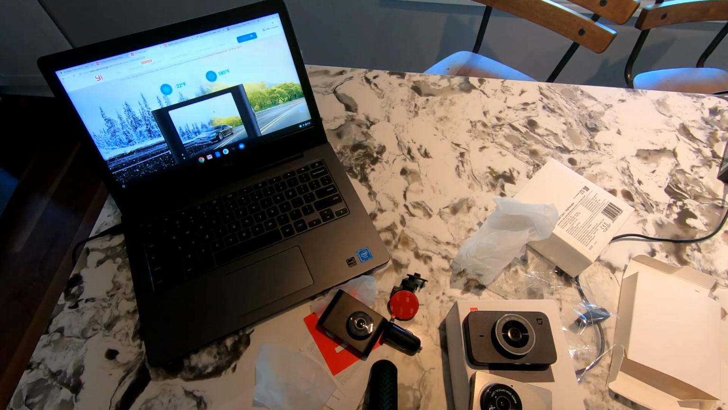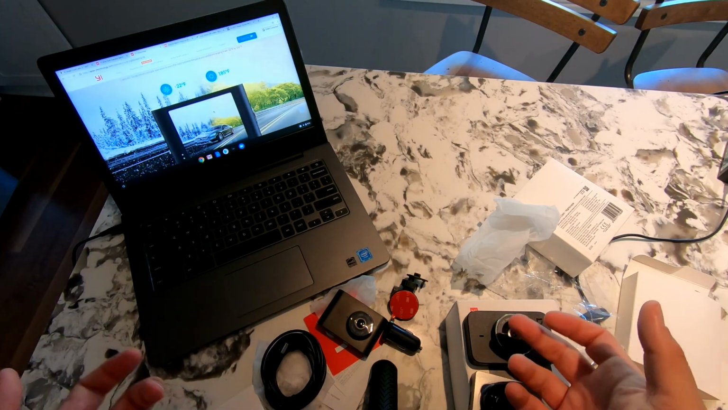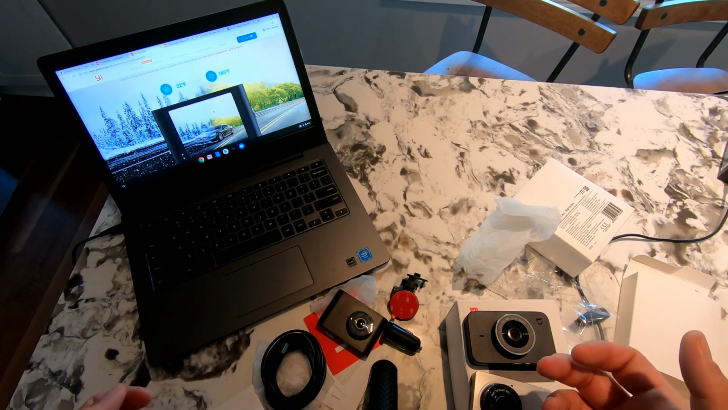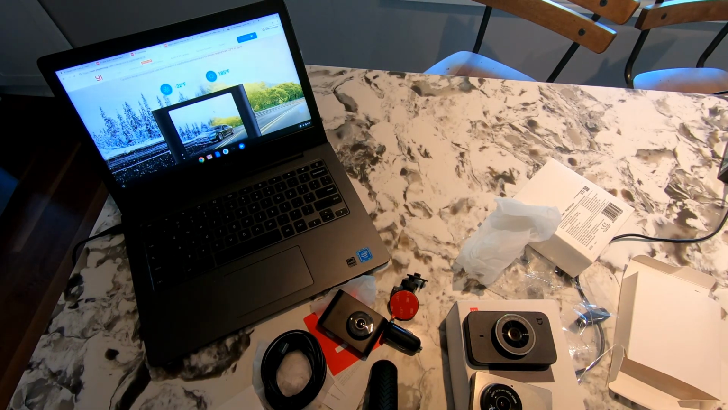There is also the new OBD 2-port dash cam powering, I don't know how to explain it, dash cam power supplies. I've seen those popping up here and there. Now, I am a little bit leery of using the OBD 2 port, but it is a very simple way to grab some power and to have your dash cam look professionally installed.